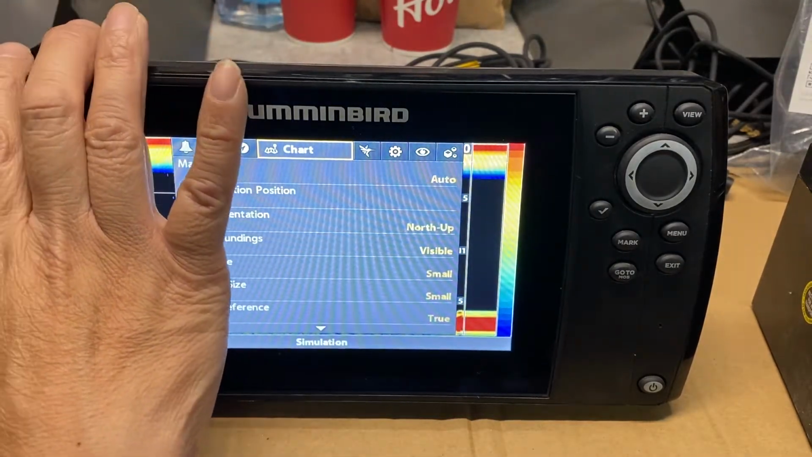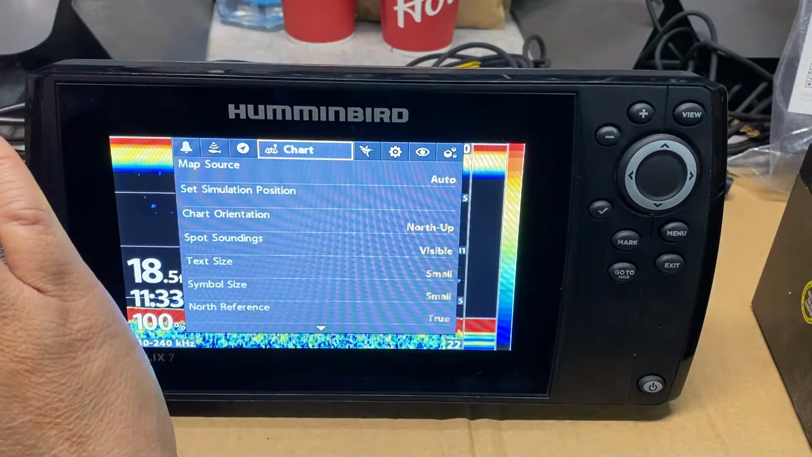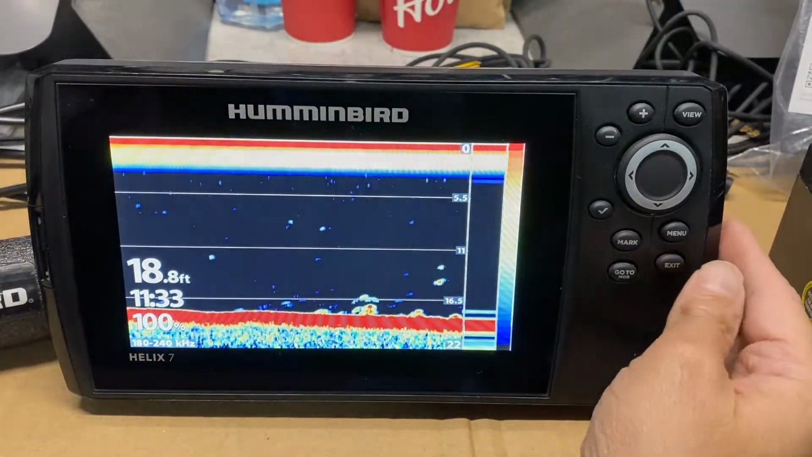We've got our GPS, which no flasher has on it. We've got our fish finder, and we've got the ability to run different cone angles. So let's go set up our fish finder.